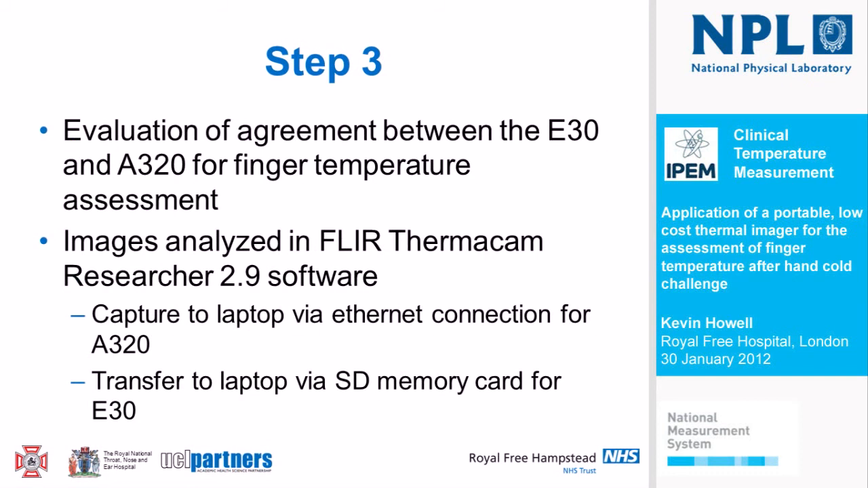And step 3, having collected that clinical data, was to judge the agreement between the E30 and the A320 device for finger temperature assessment. So the images were analysed in the case of both cameras using FLIR Thermocam Researcher 2.9 software. In the case of the A320, those images were captured to the laptop live, so to speak, via an Ethernet connection, because the laptop is controlling the image capture. In the case of the E30, which is portable, we transferred the images that we captured after the event via SD memory card to the laptop.